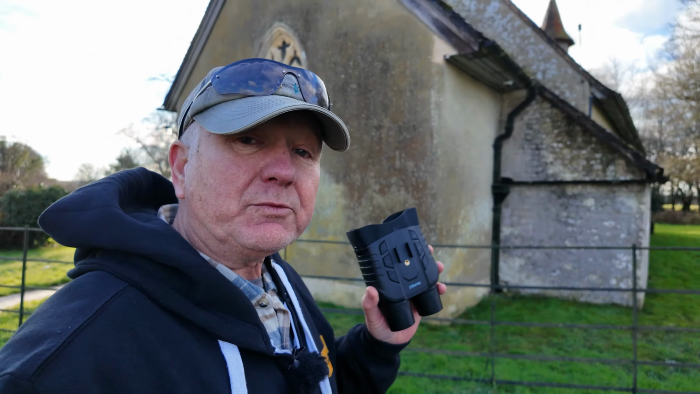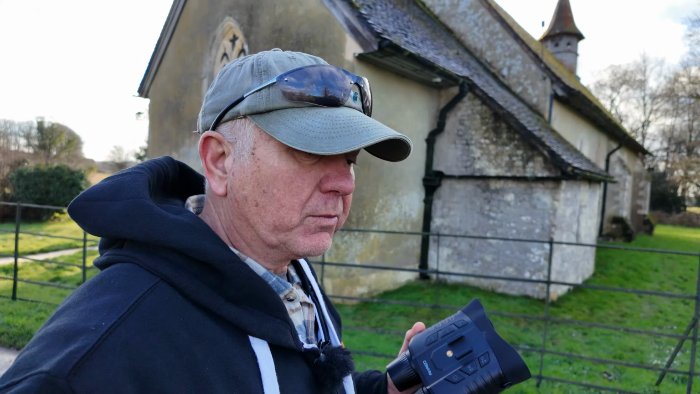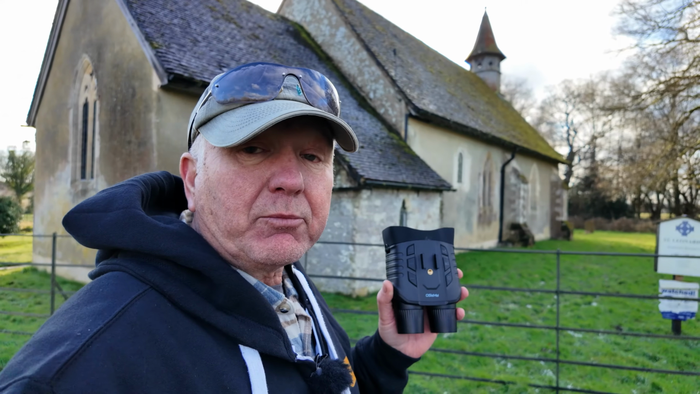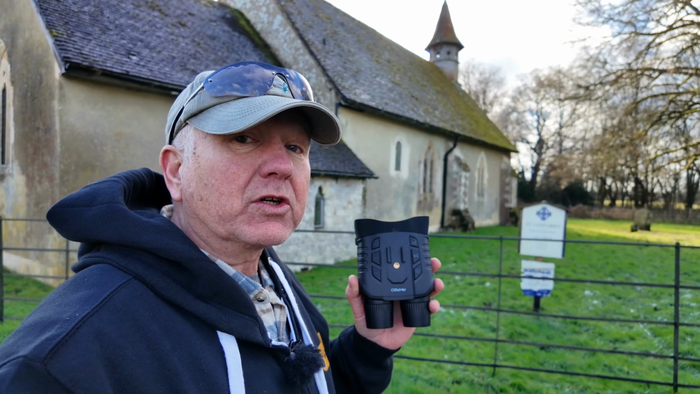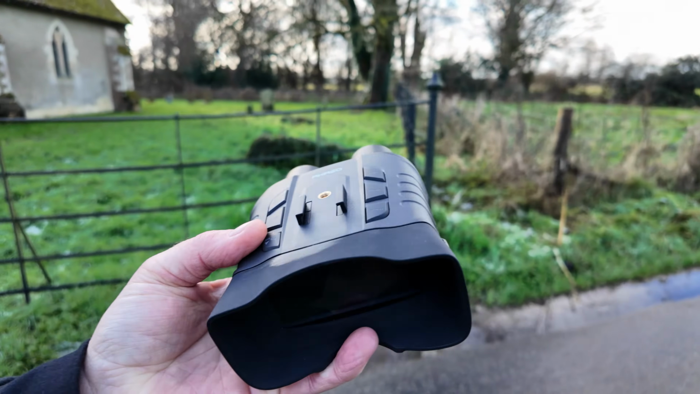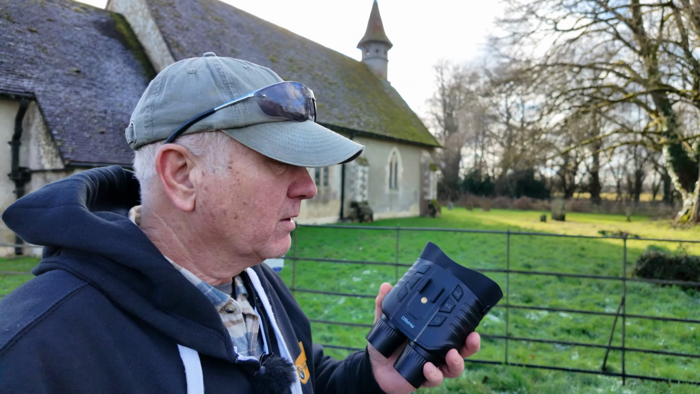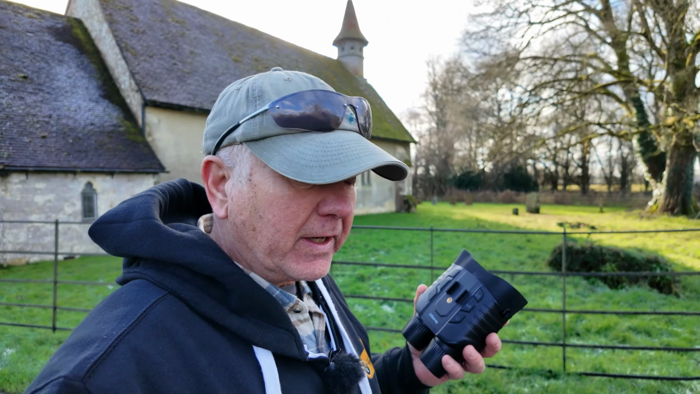So could these units be improved? Well, of course they could, but it all comes at a cost, doesn't it? If I was to suggest one improvement, it would be to the night vision colour mode. But if I was to use these glasses, I'd be using black and white with IR at 1. You saw in the video, perfectly adequate.